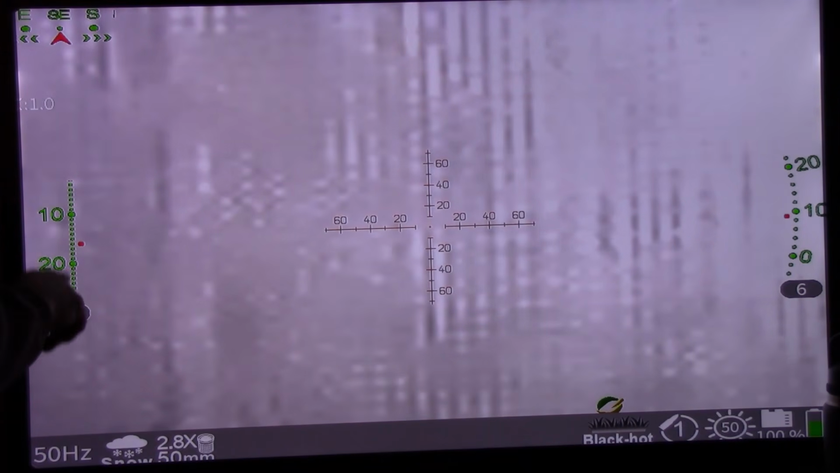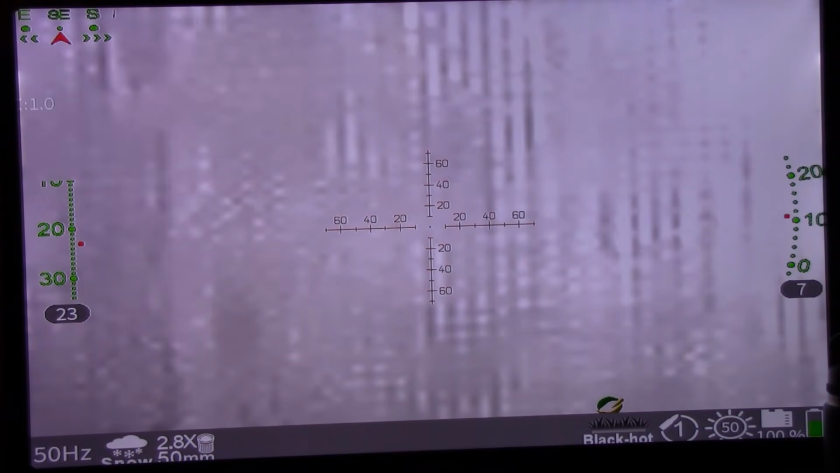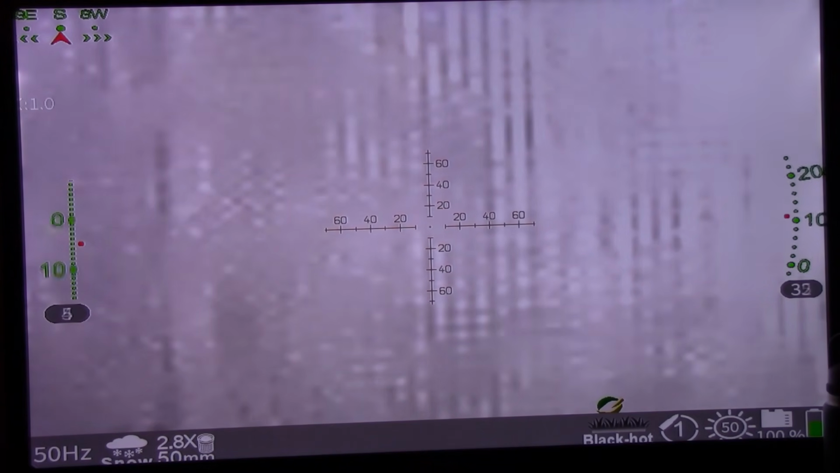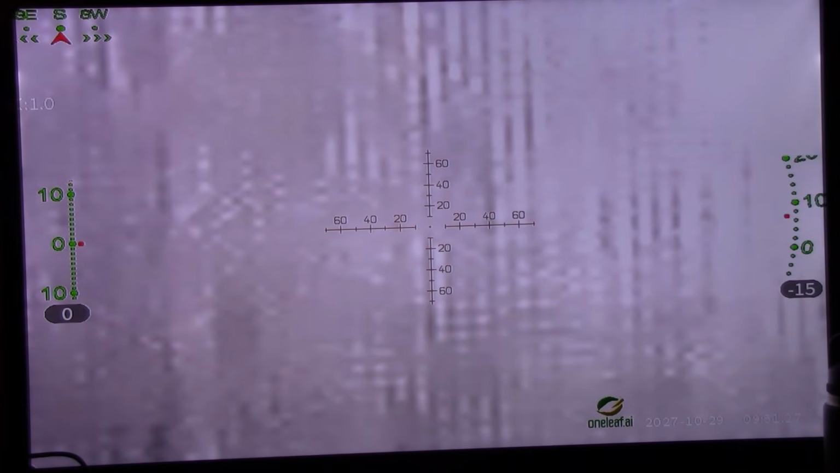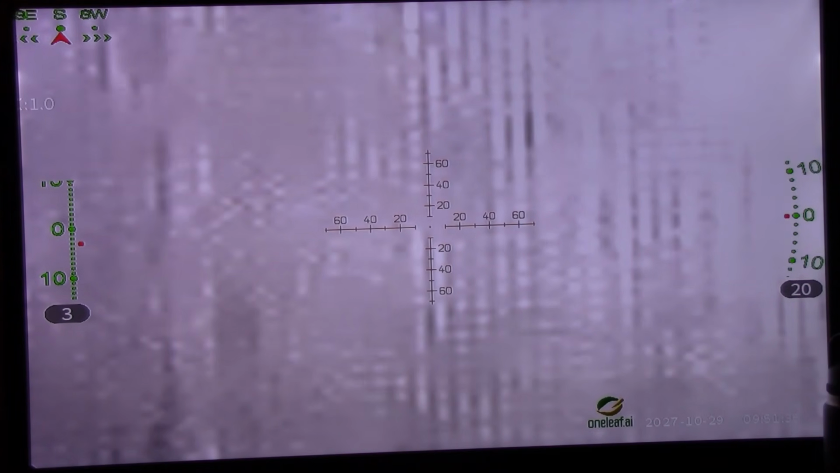You can see over here, are you shooting uphill or downhill? That one over there, can you see that in the picture? Are you rolling right or are you rolling left, leaning left, I should say? It's not the fastest in the world, but if you're out there hunting and you're on a bipod, you're going to have all the time in the world, basically. Get set up and then you're good to go.